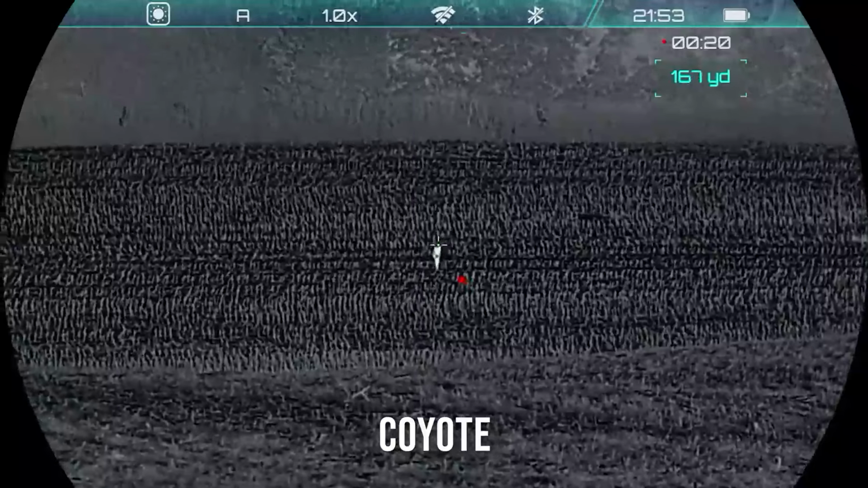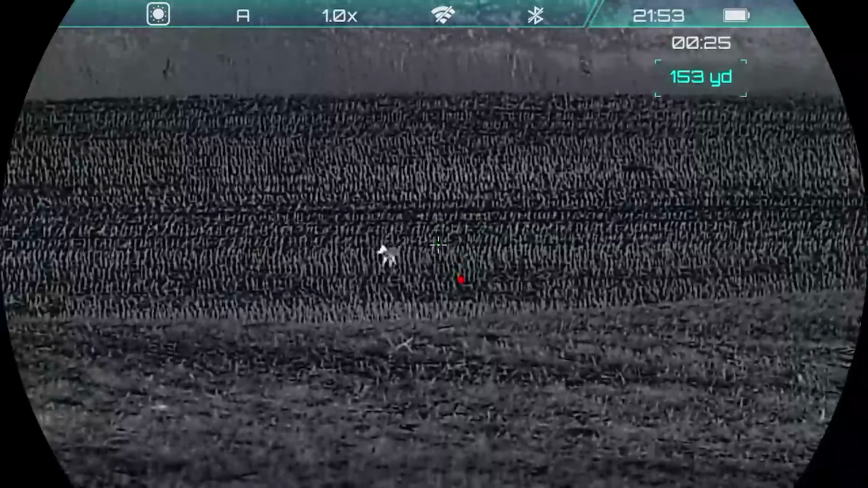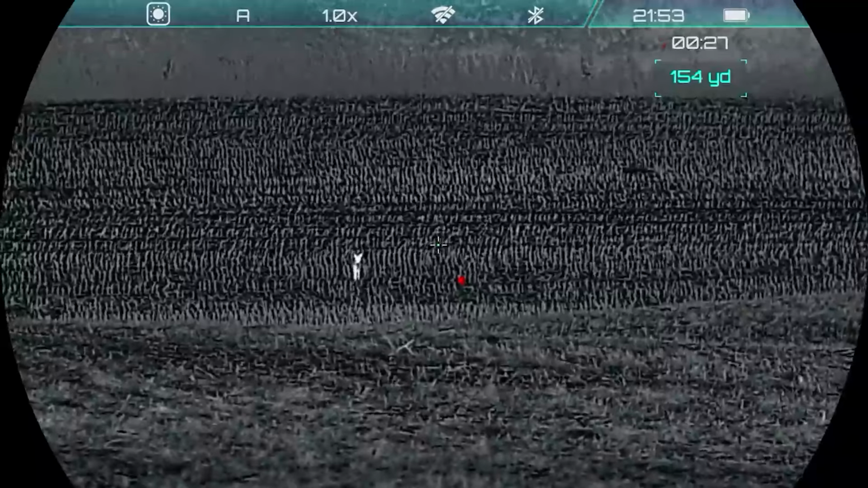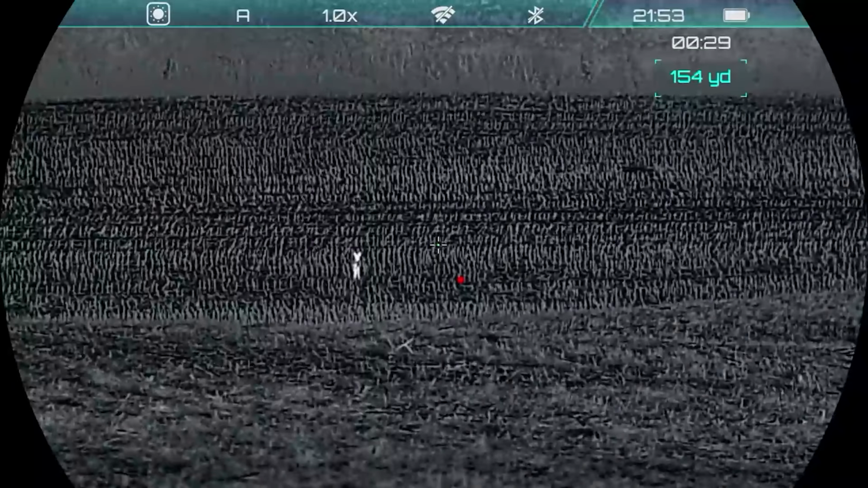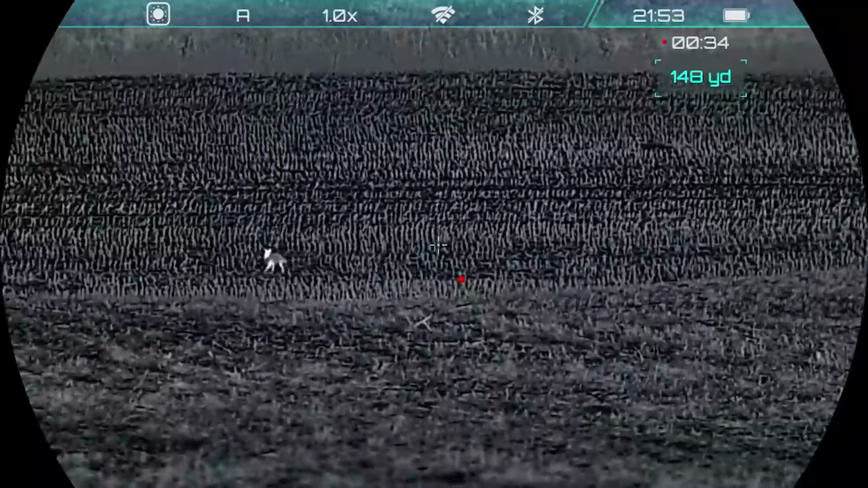This optic is a little bit bigger. I noticed that right when I pulled it out of the box. It is a 2-pound optic. It has a detection range of 2,143 yards on a 6-foot-tall object, meaning a life-size target at that distance, and that is not the ID range.